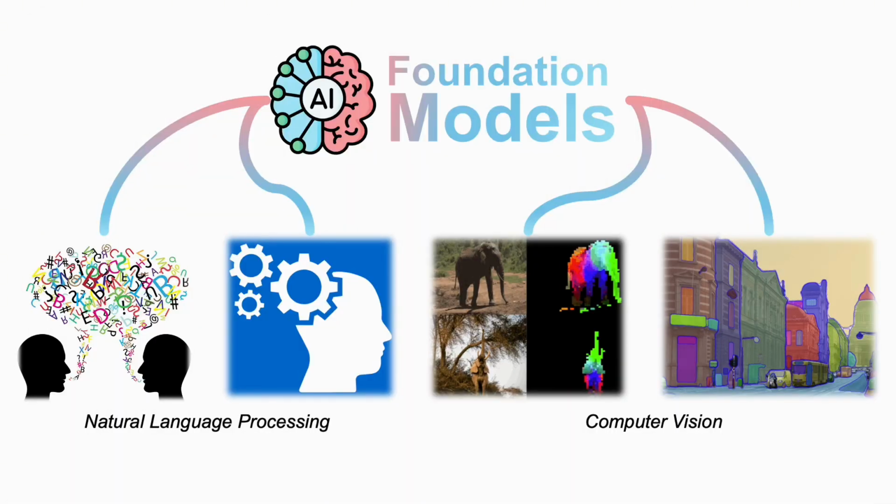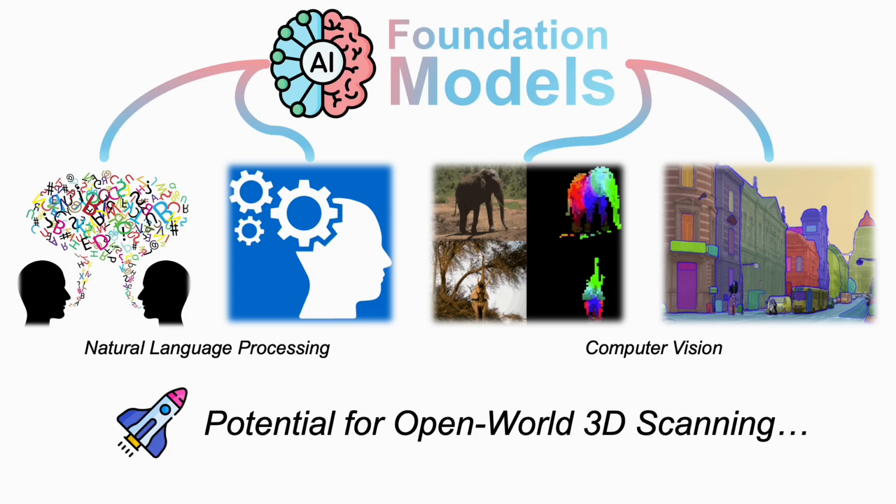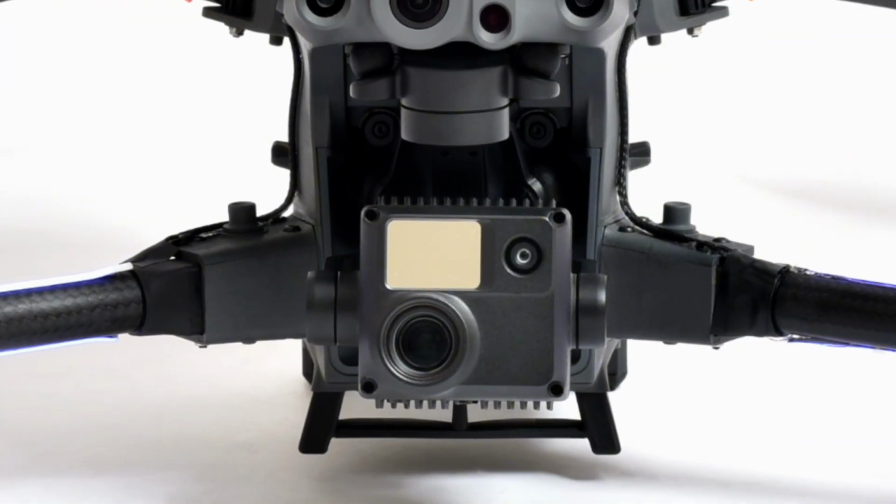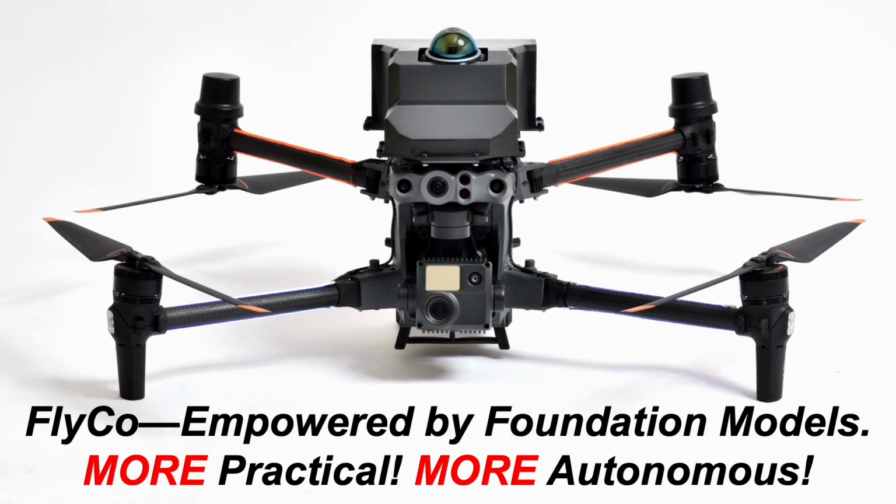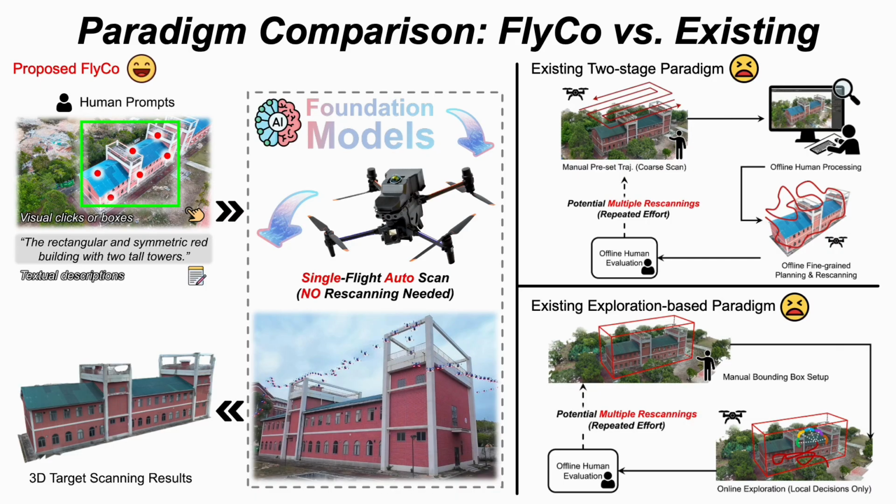Foundation models have recently demonstrated outstanding generalization across fields, offering significant potential to close this gap. We explore empowering drones with foundation models. Our FlyCo enables fully autonomous, precise, and practical aerial scanning of diverse target structures in unknown open-world scenes.